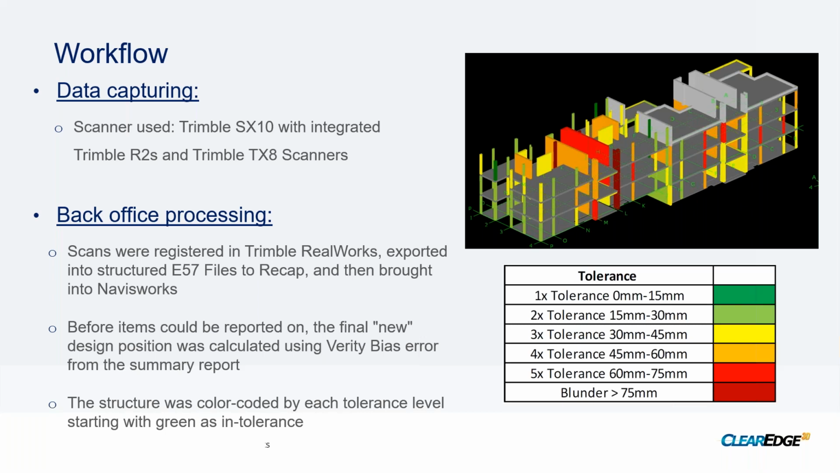To overcome this challenge, we ran a full analysis of the whole block in Verity based on the theoretical position of where the structure should have been in the first place. And out of that, in its summary report, Verity gives us something called a bias error value. Now, this is exactly what we needed.